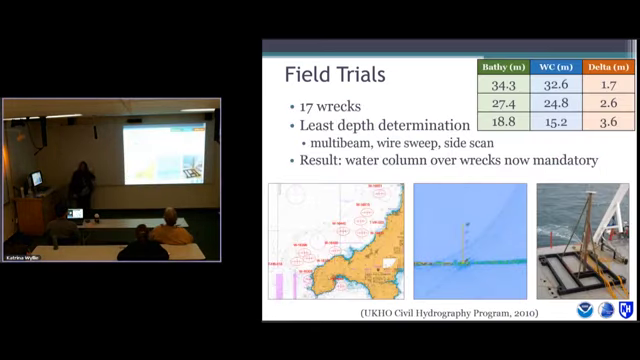So the UKHO, the United Kingdom Hydrographic Office, said, okay, that's interesting. Let's do a study about this. So in 2010, they looked at 17 wrecks. Well, I should say 16, and this thing they made counts as a 17. And they looked at side-scan sonar shadow length. They looked at wire drags, and then looked at multibeam bathymetry and multibeam water column data. And they found the least depth from each. They used CARIS for their bathymetry and FM Midwater for their water column. And I'll get into those software packages in a second.